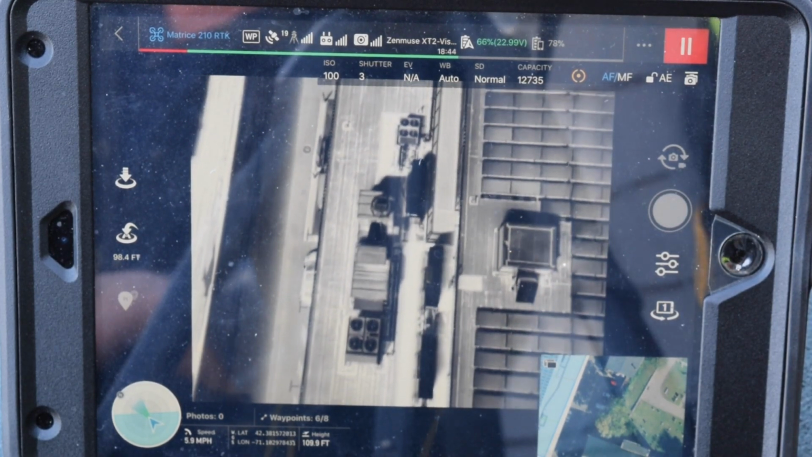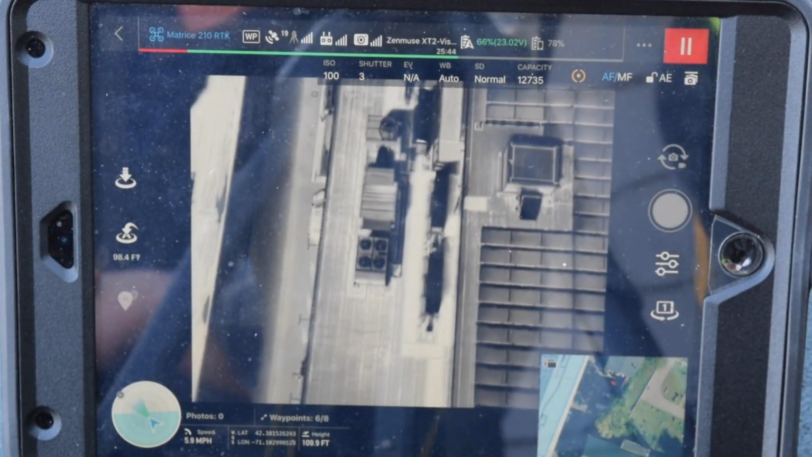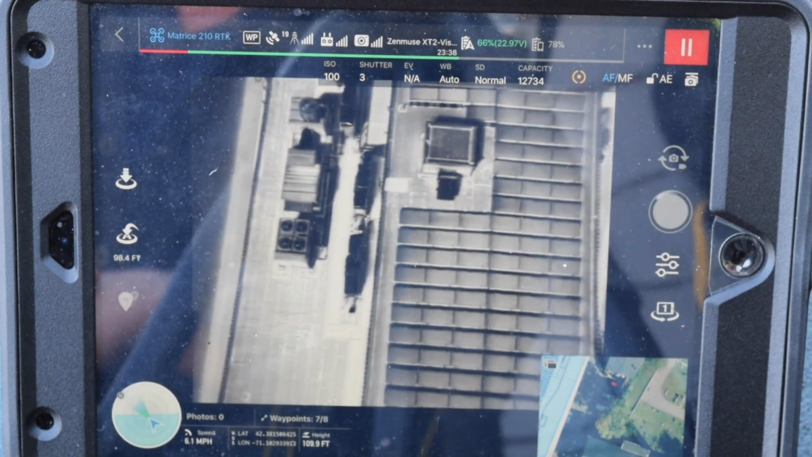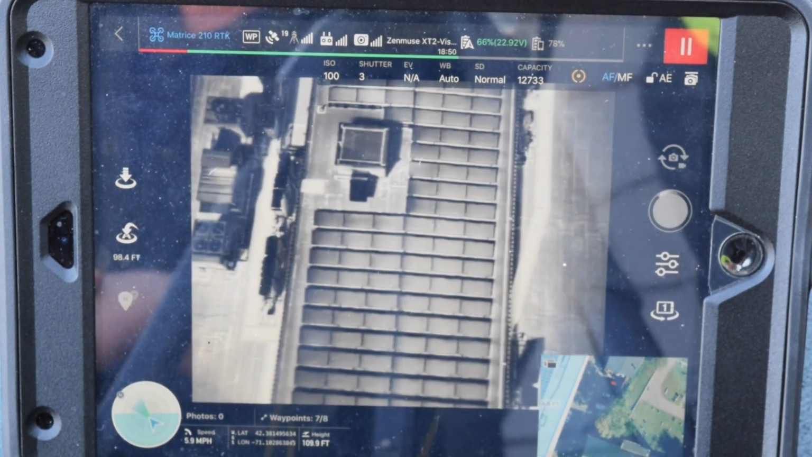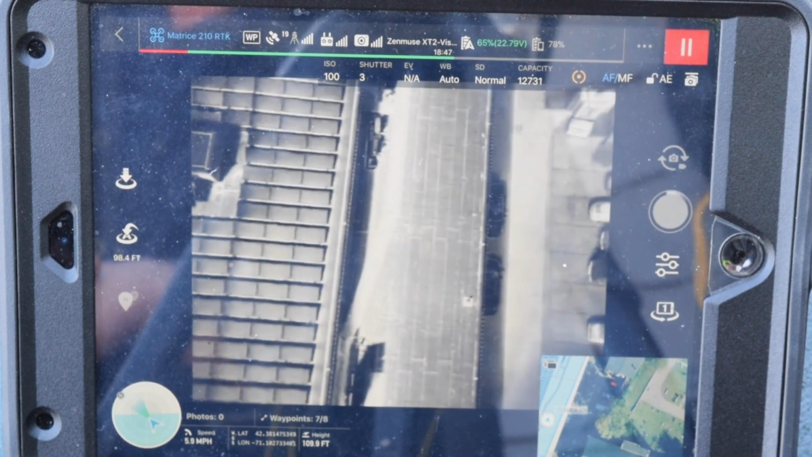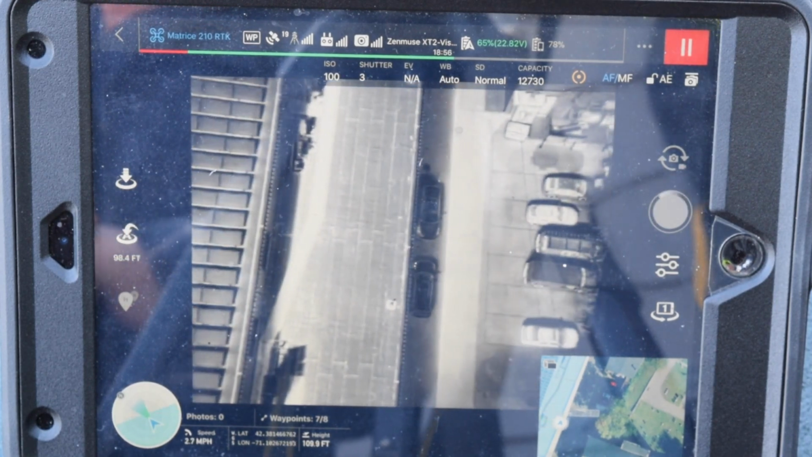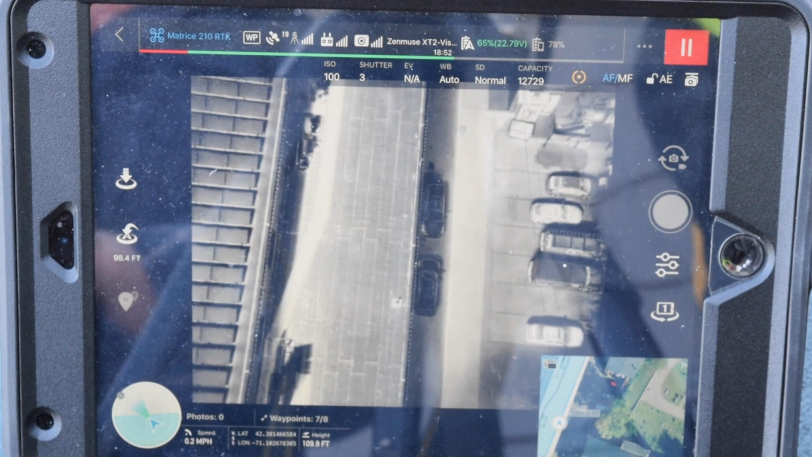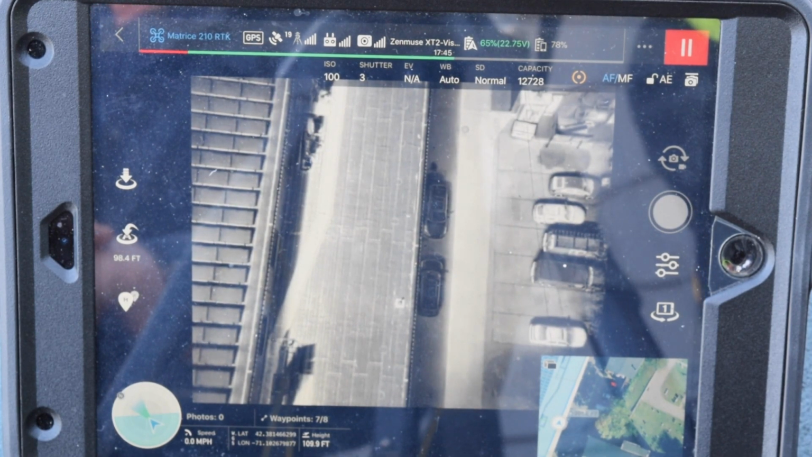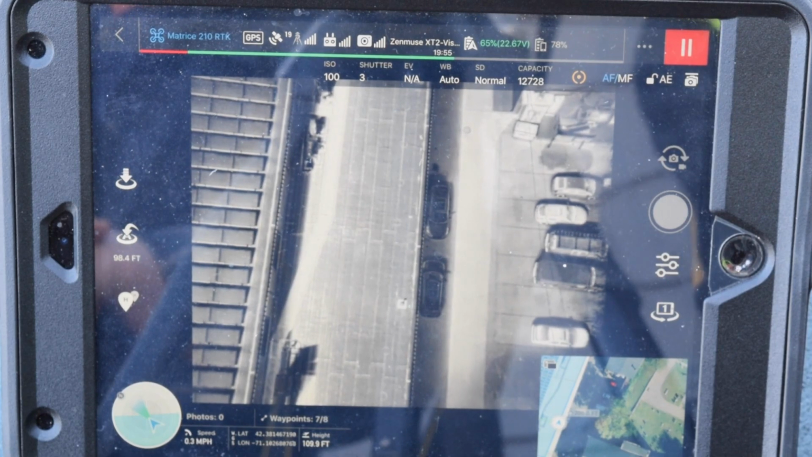So that's just something I manually adjust on my Cendence controller. And at this point, we're doing a fully automatic inspection. I'm not flying. I'm just monitoring, keeping track of my airspace, making sure that there's nothing in the way. But pretty much the drone is doing its thing and capturing really good quality radiometric imagery.